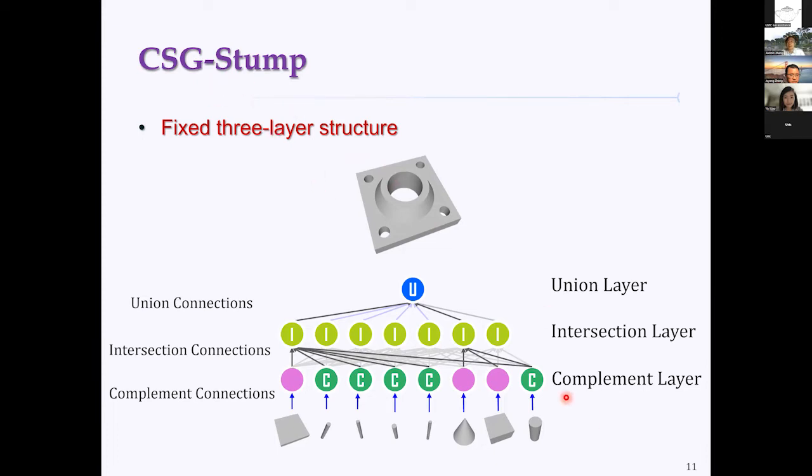CSG-Stump has three layers. The first layer is called the complement layer. It corresponds to the primitive objects, and the information tells whether this primitive remains as is or we should use the complement of this primitive. The second layer is called the intersection layer. It tells which nodes in the complement layer should be included in the intersection process.